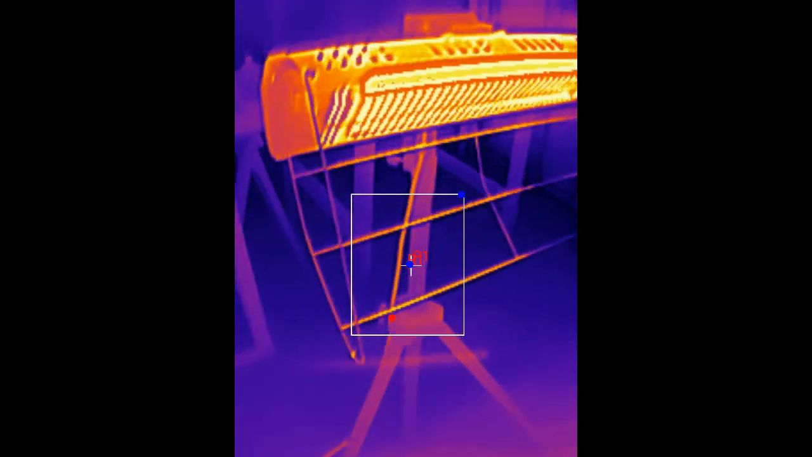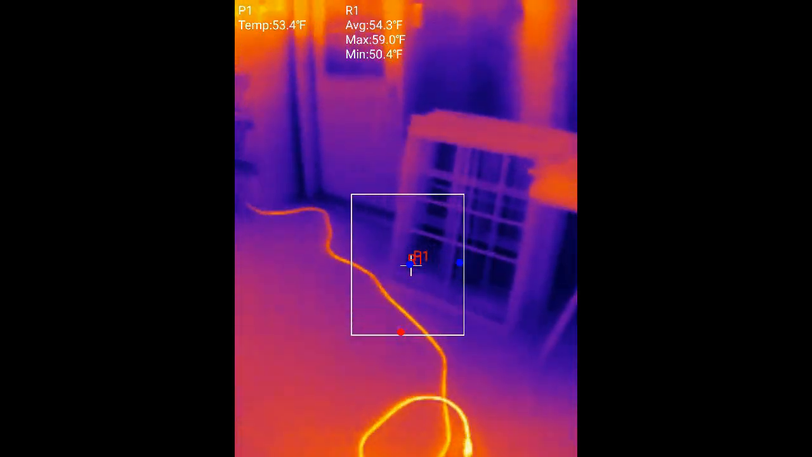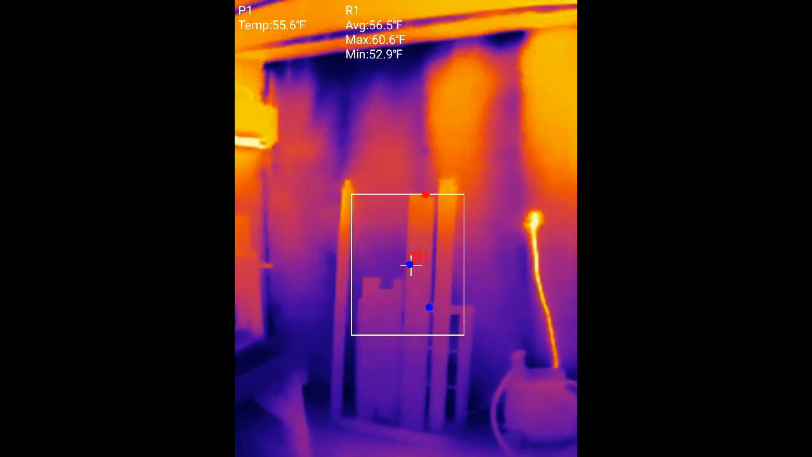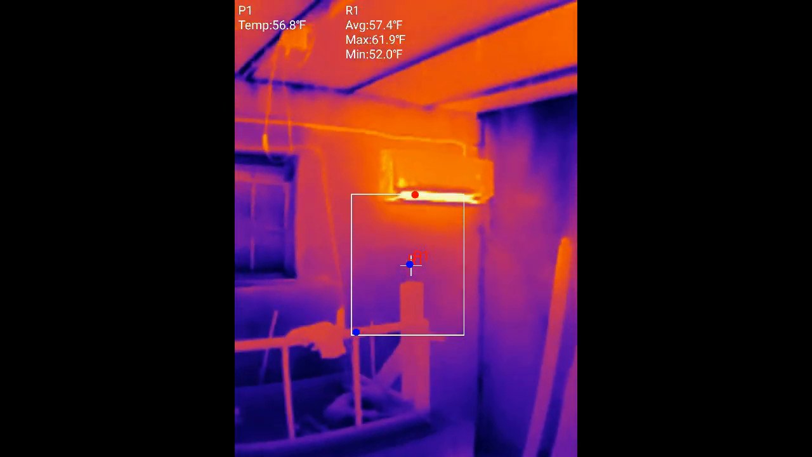And I'll just give you a shot of the heater. I can't point this FLIR camera at that heater for very long because it can damage the lens. But that's an example of what not to do in your grow rooms. Now, let's go take a look at my grow room, and we'll see how power is distributed safely and carefully.